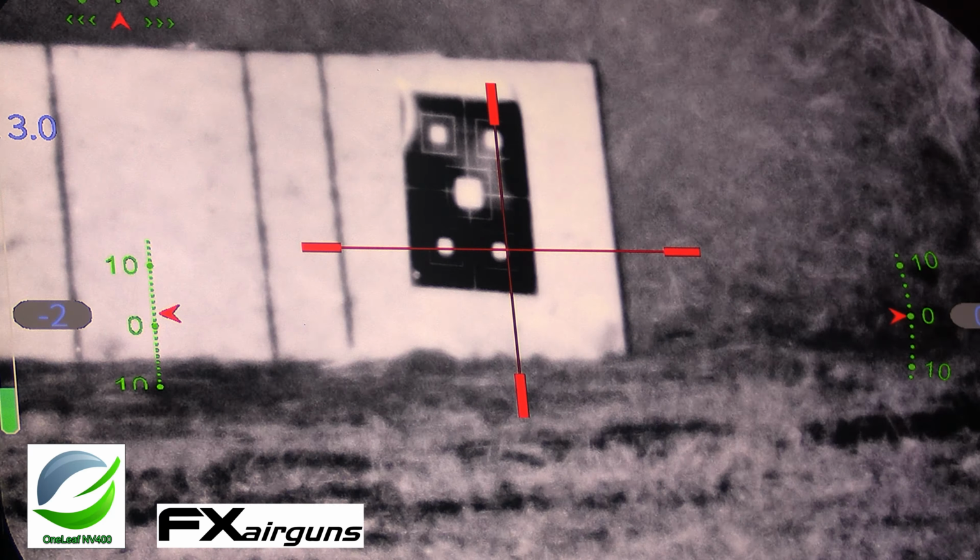All right, folks, I think I'm sighted in at 50 yards of total blackness. Let's see if I can hit a group downrange at 50 yards. Impact M3, 30 cal. That's on target.